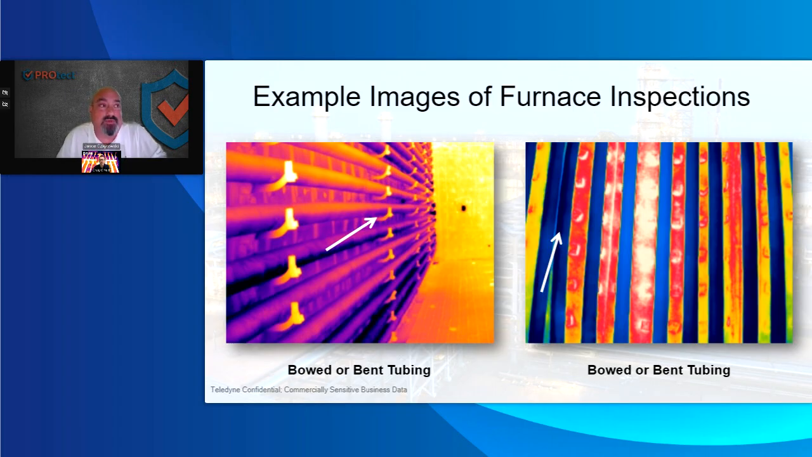Did that cause that tube to move over or not? I don't know, but when I handed that report to the inspectors, they said, we want to monitor this more often. And we weren't able to catch that image before.